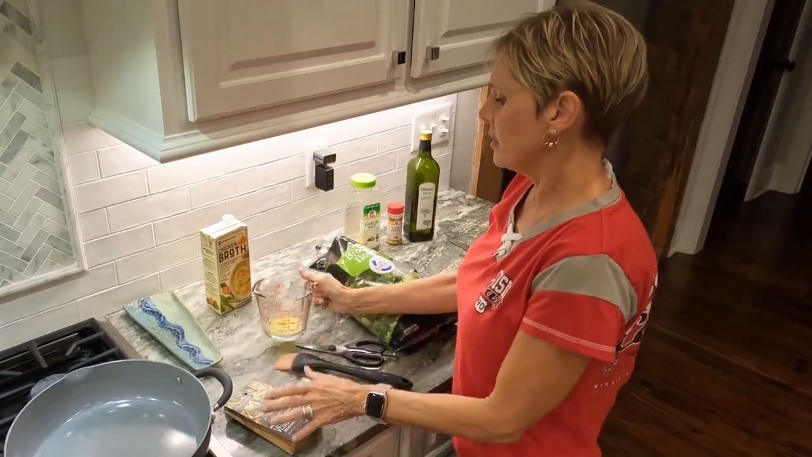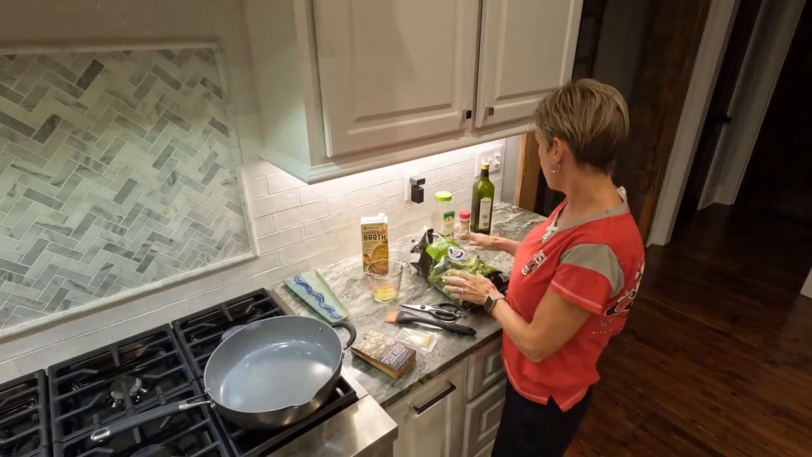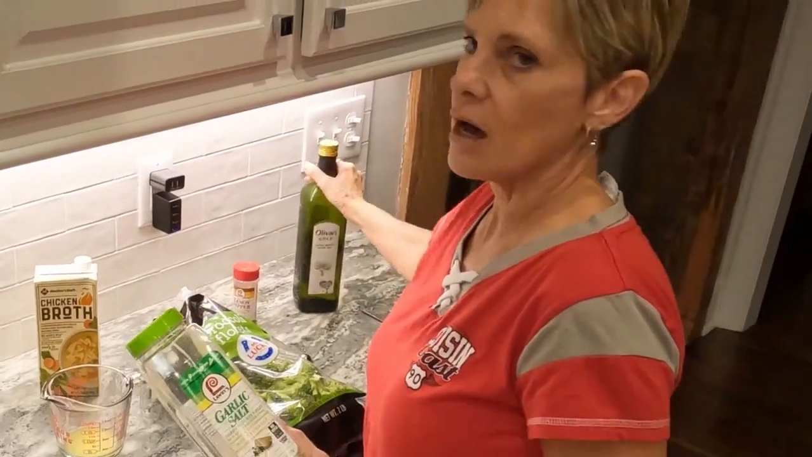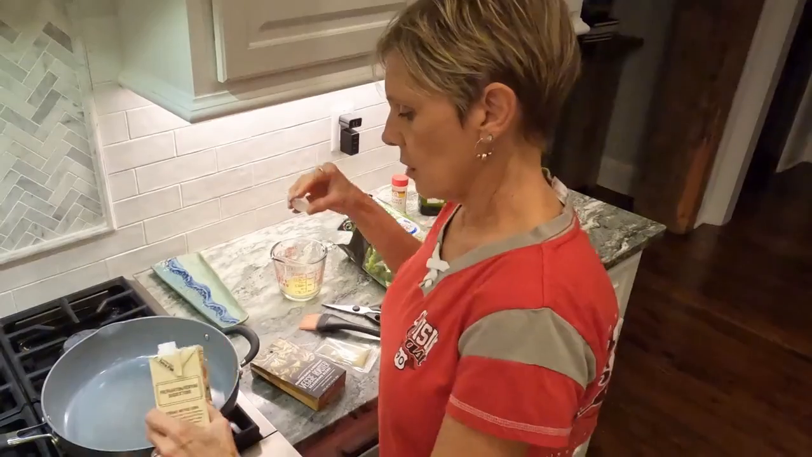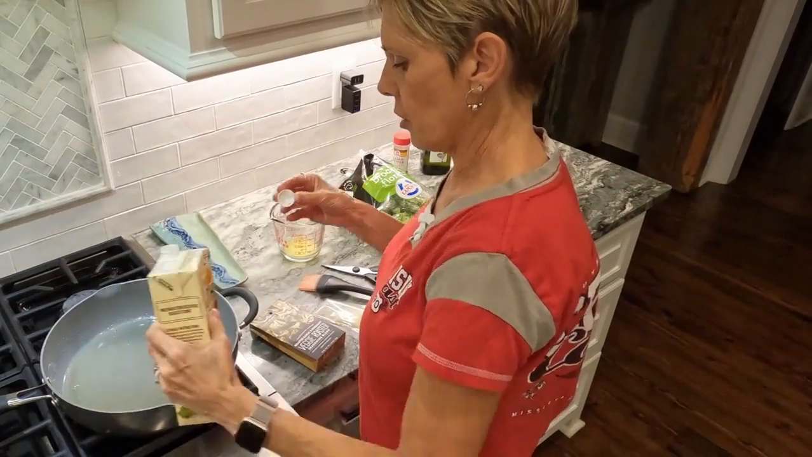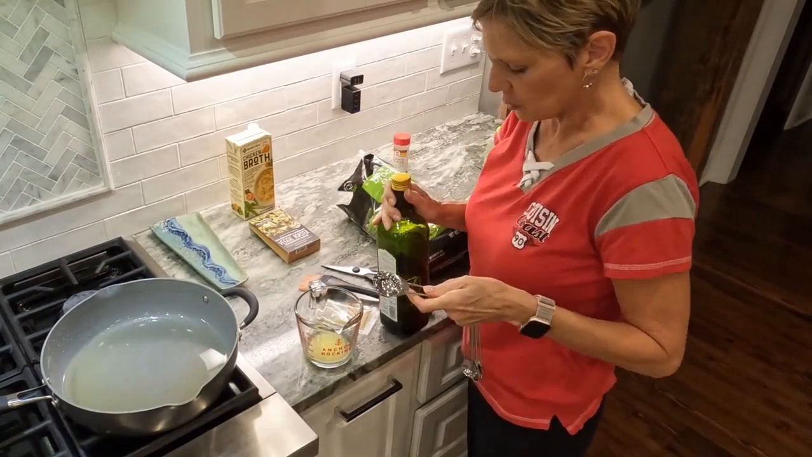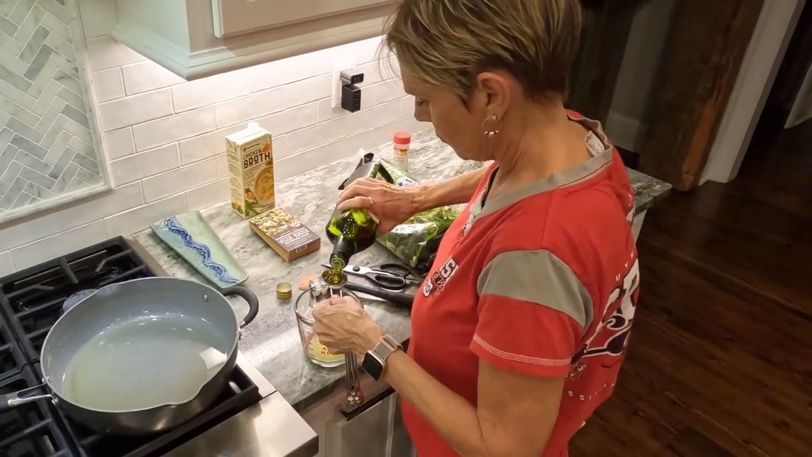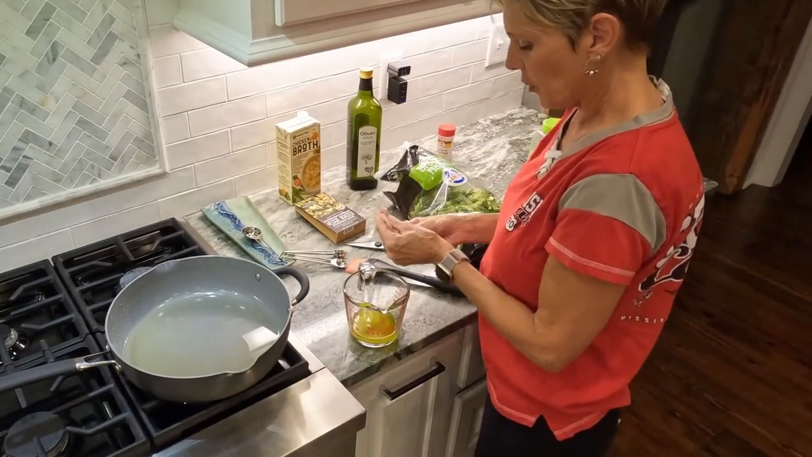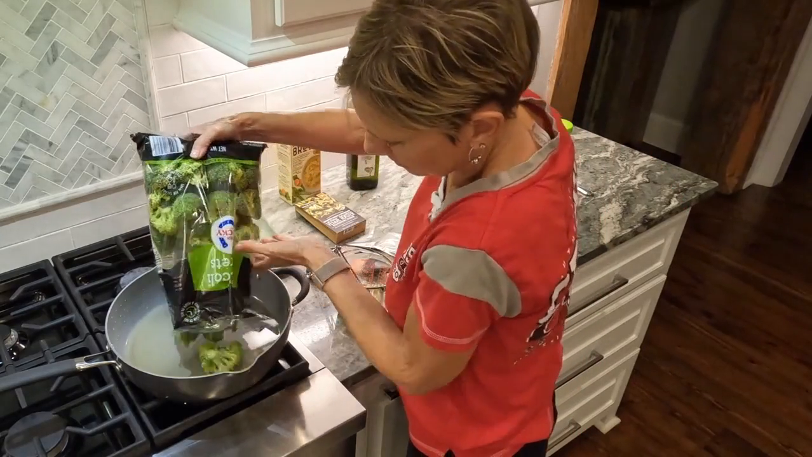So we're going to use a tablespoon of melted butter, chicken broth, a bag of raw broccoli, garlic salt, lemon pepper, and olive oil. And I'm going to put about a quarter of an inch of chicken broth. So I've got my melted butter, and I'm going to add 3 tablespoons of olive oil. So I'm going to put it on high to start with, just to get everything nice and warm. Put the whole packet in there. Dump it in the pan.